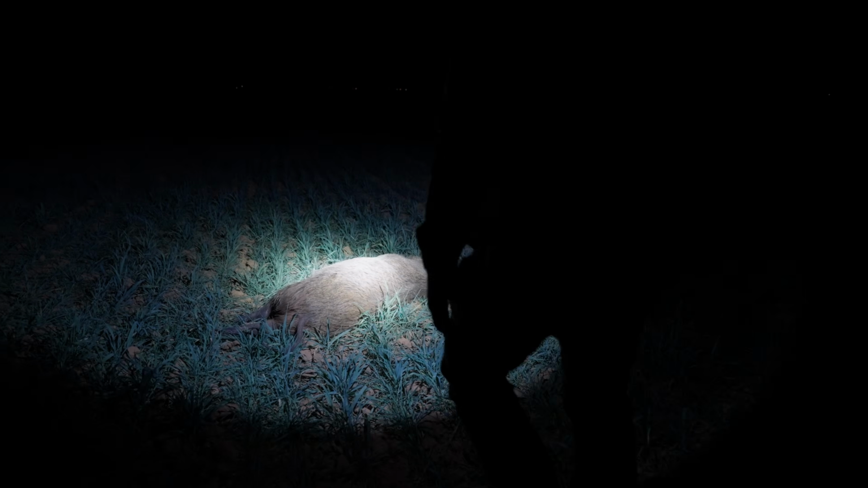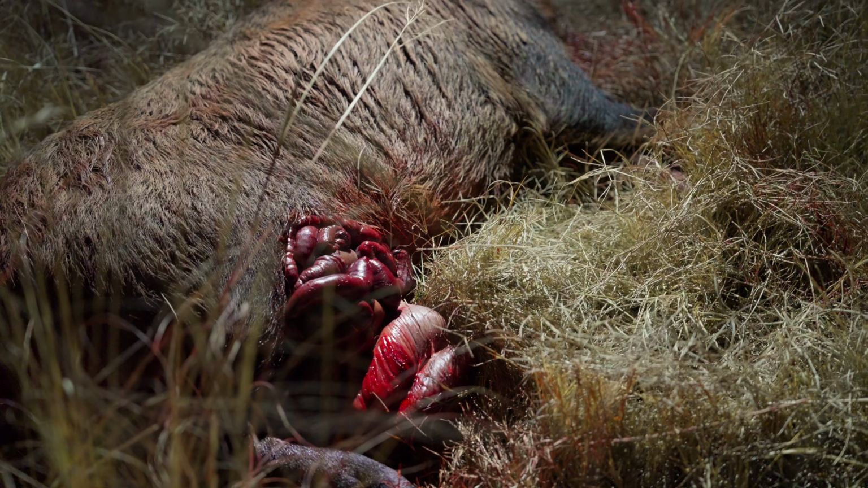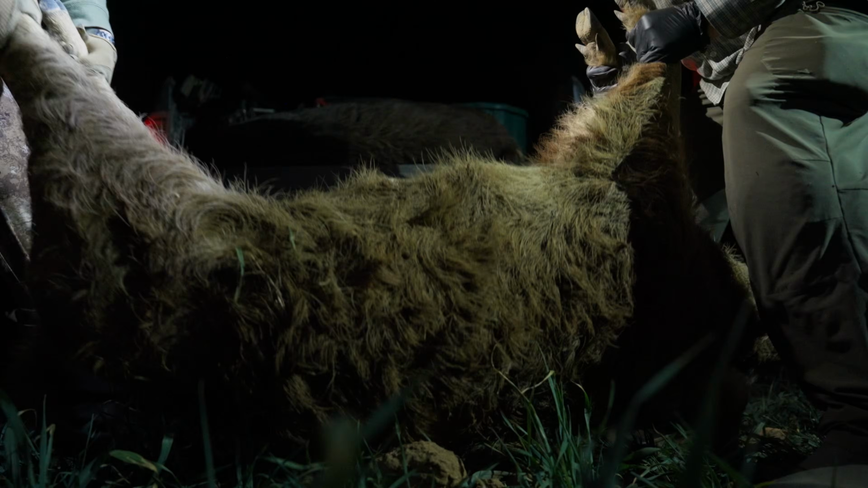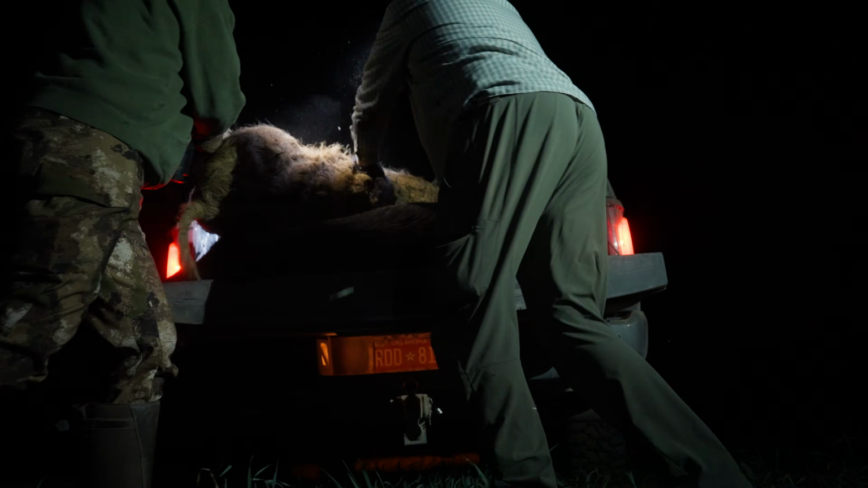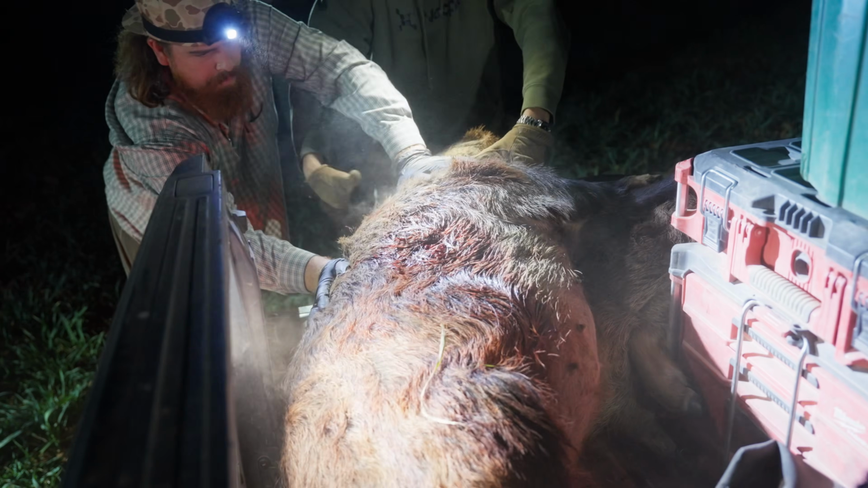You know, just like how we're taking out these coyotes to try and save livestock and wildlife, on the other hand, we want to kill as many pigs as possible because of the millions of dollars of damage they do every year to farm and crops. These pigs, they'll move through a wheat field and just destroy it in a night. It is just almost unfathomable how much damage these hogs can do until you've walked across a rooted up field, nearly tripping and breaking your ankle from all the damage that they've done.